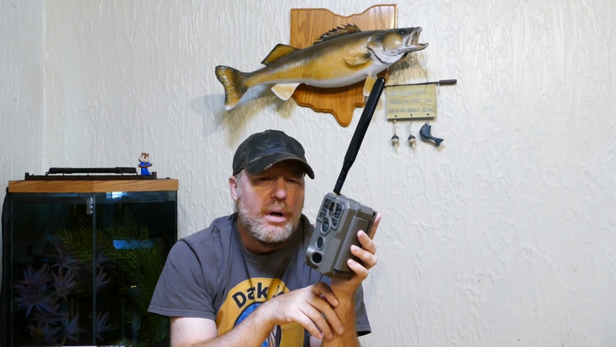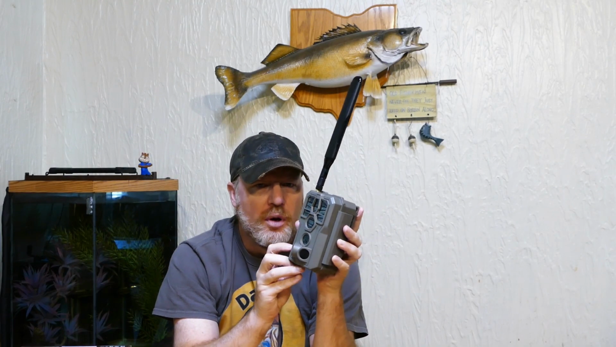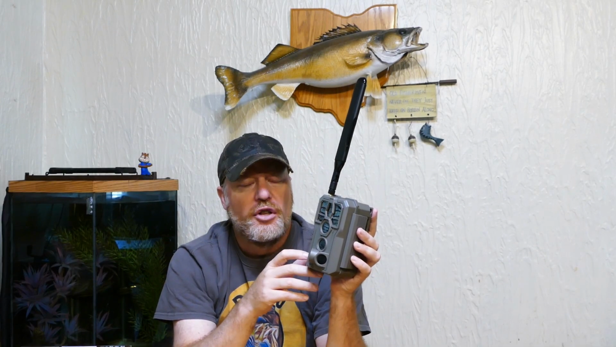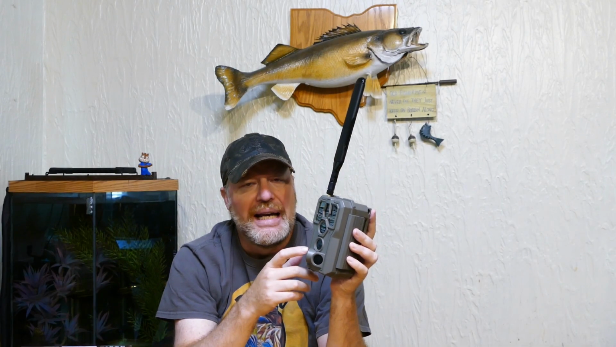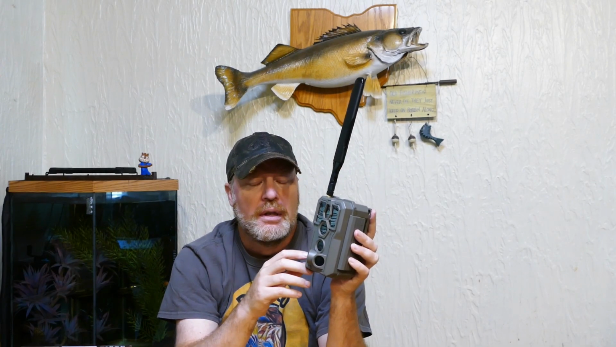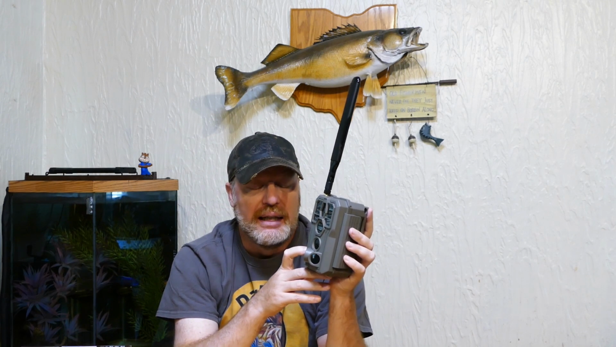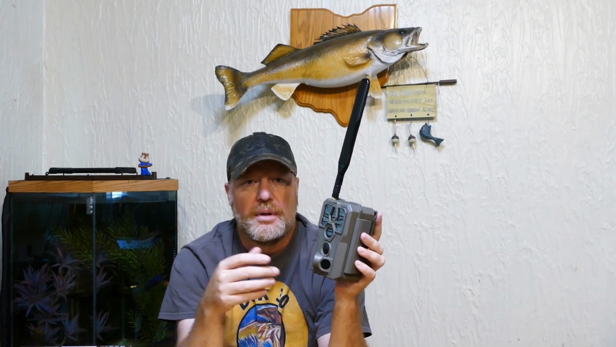One other thing that I want to talk about as far as this cellular trail camera and its performance in the field is that it seemed a little bit quirky on its connection to the wireless carrier. In other words, when I had this cellular trail camera set for 3 photo burst, I would get one photo, and it might have been a minute to a minute and a half after the picture was taken.